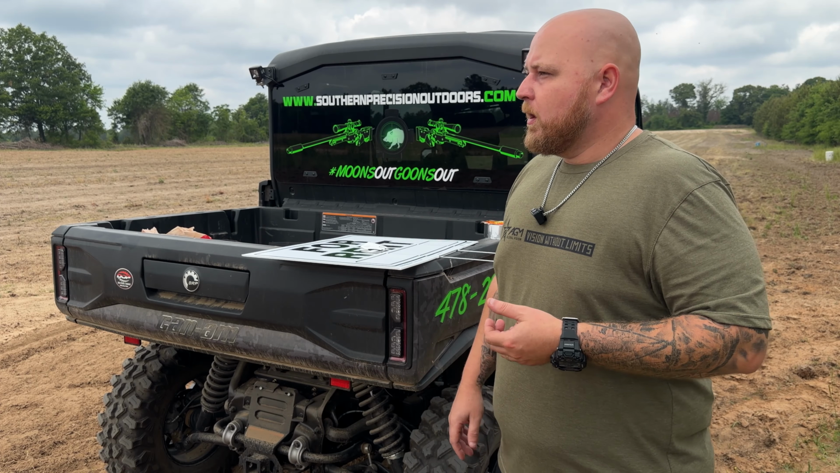We'll take a toe warmer. I really like to use toe warmers because they generally come with adhesive already on the back, so you don't have to tape them. They just stick right to the sign. And we'll put that right in the middle of the sign.